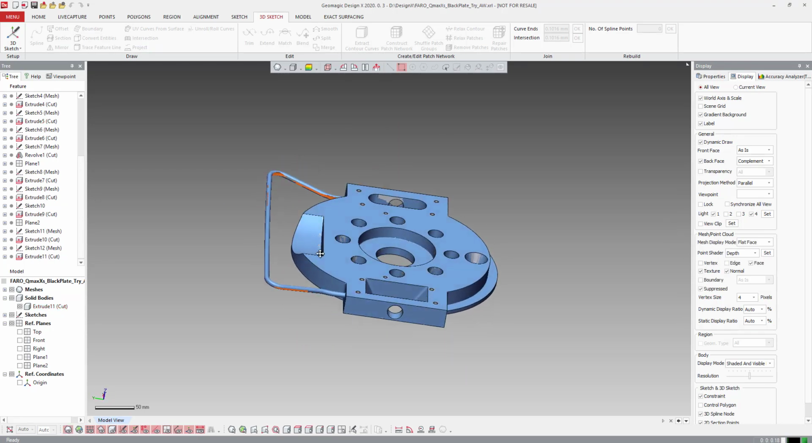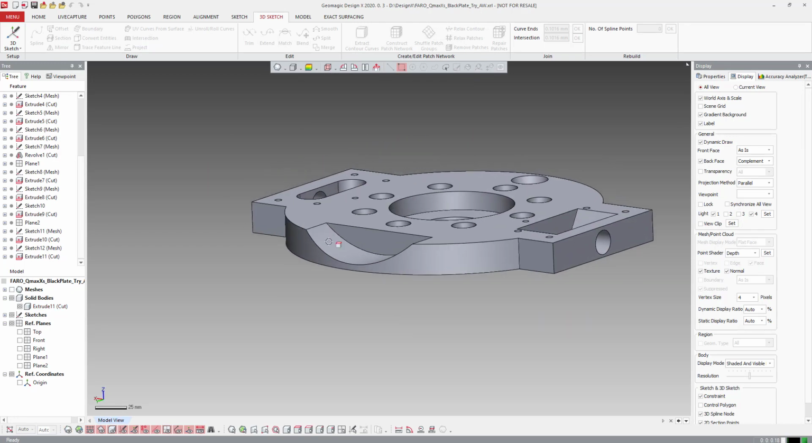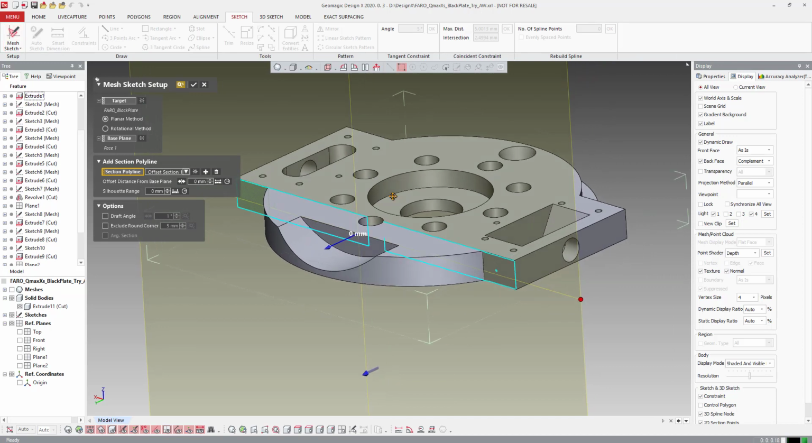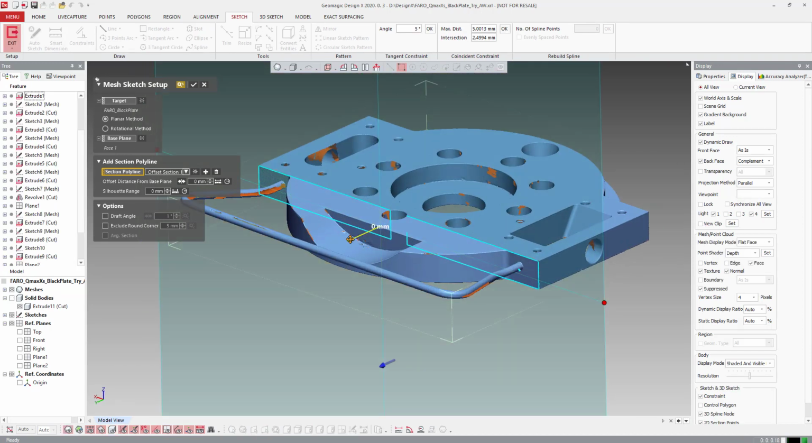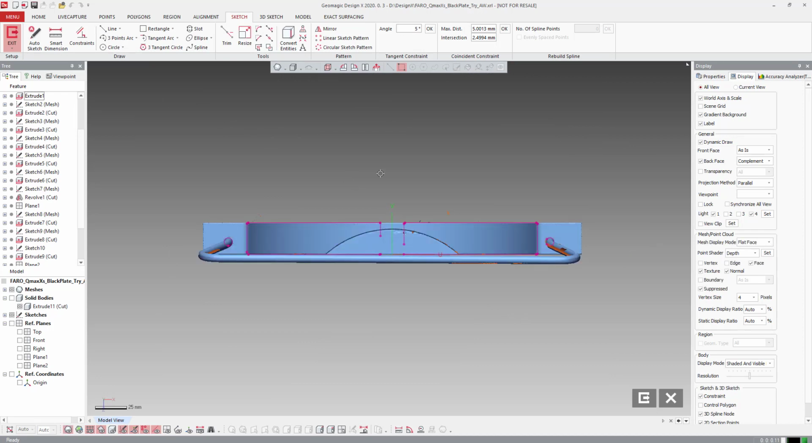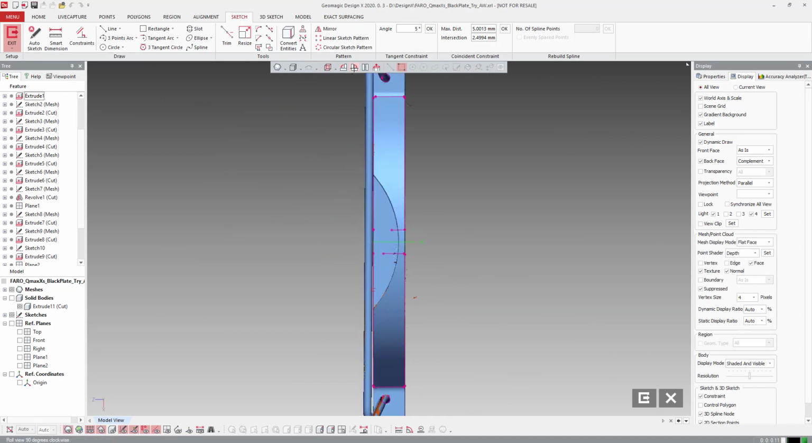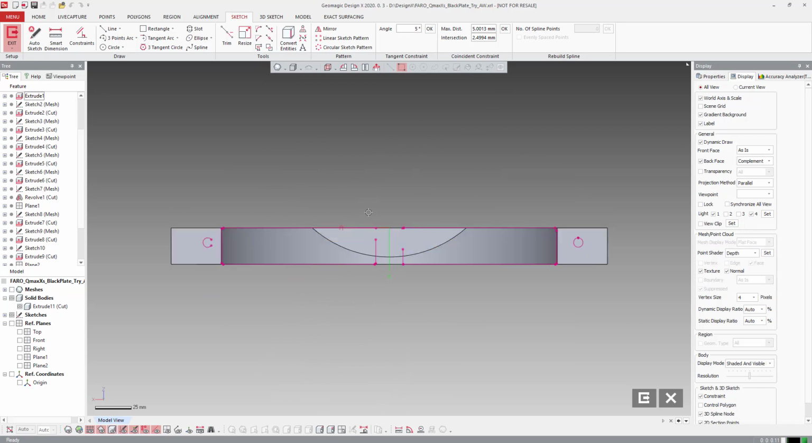Let's do the little bar here. To do that, we need to get to starting the endpoints first. So let's come in here and again, mesh sketch. And we're going to offset this out a little bit on the bars here to get the positions. And it's upside down, but it doesn't really matter. We can flip it over if we want. Let's figure out where this is going.